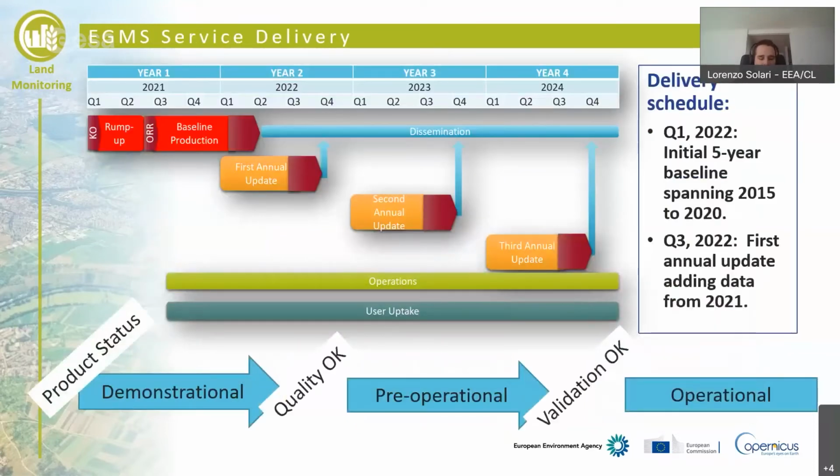Then a bit of the time schedule of the work. As said at the beginning, we plan to have the baseline production ready for March 2022. Then we will have a check coming from the EEA, and we will pass the demonstration product to the pre-operational stage, where the product will be uploaded to the system and delivered to the user.